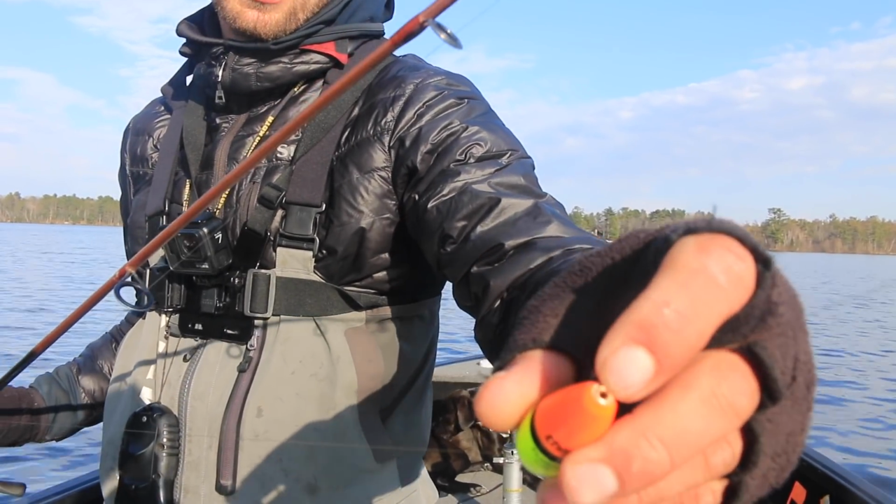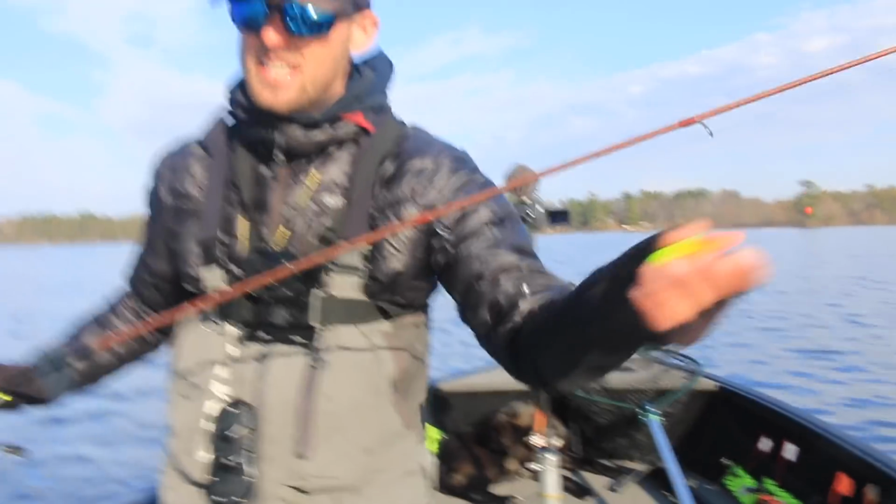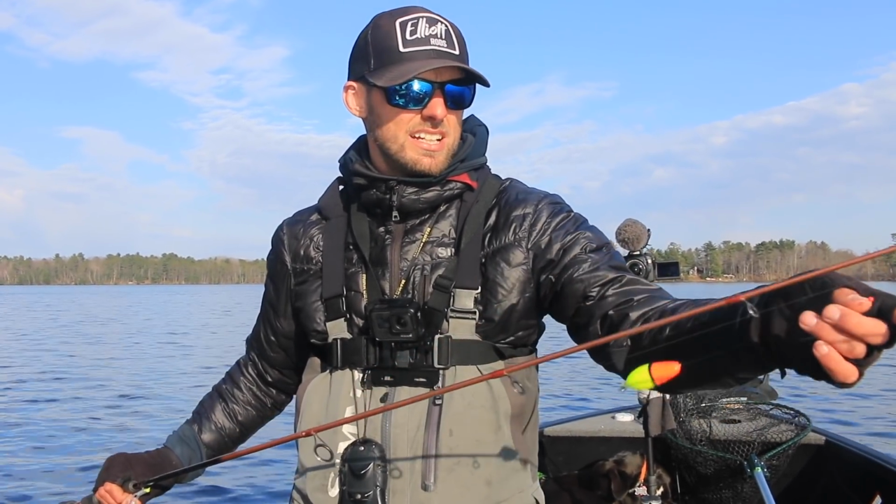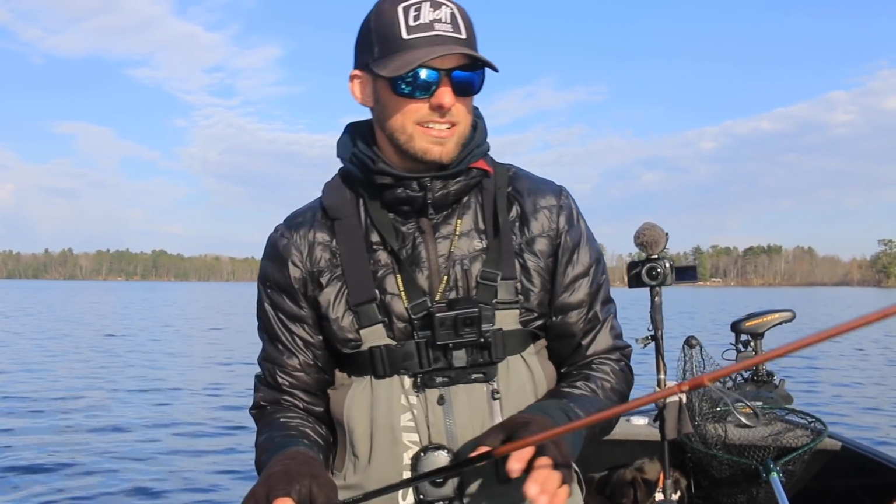But basically the main part is they have a brass grommet in here, which makes the line slide through very easy. After you do a lot of hook setting, it doesn't start nicking up your line. Basically, they're indestructible bobbers. And then obviously your bead, and then a slip bobber knot up the line. And it's really that simple.